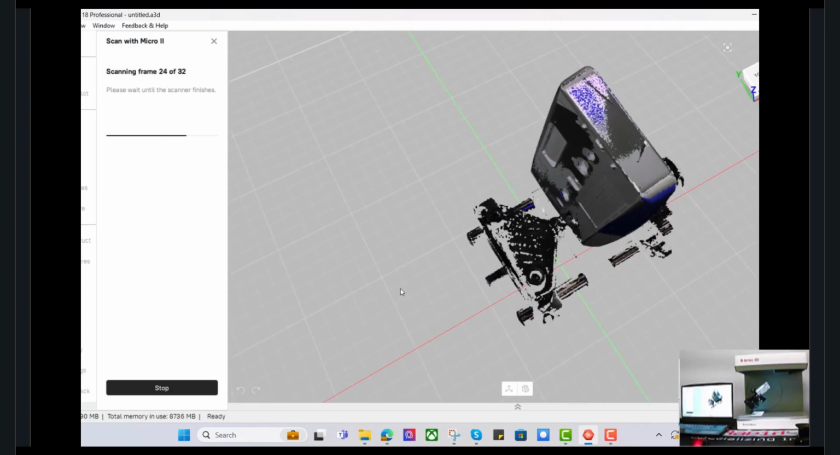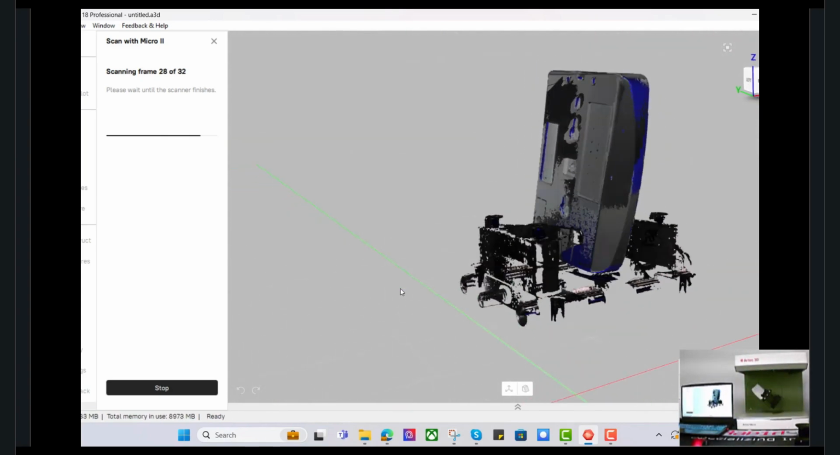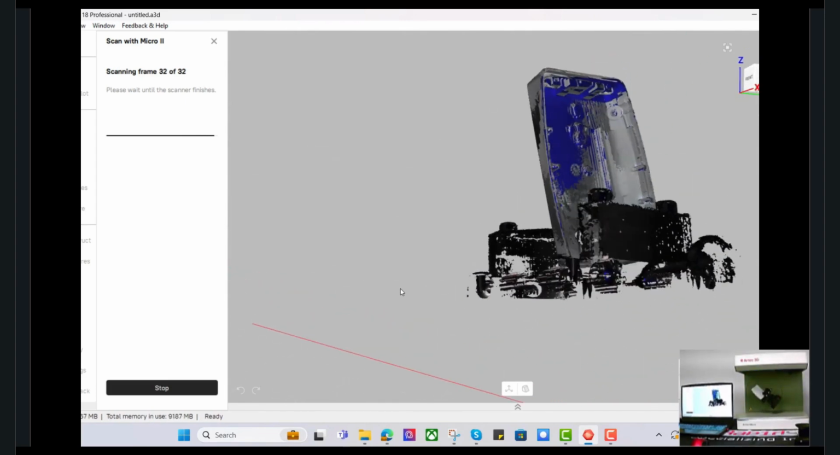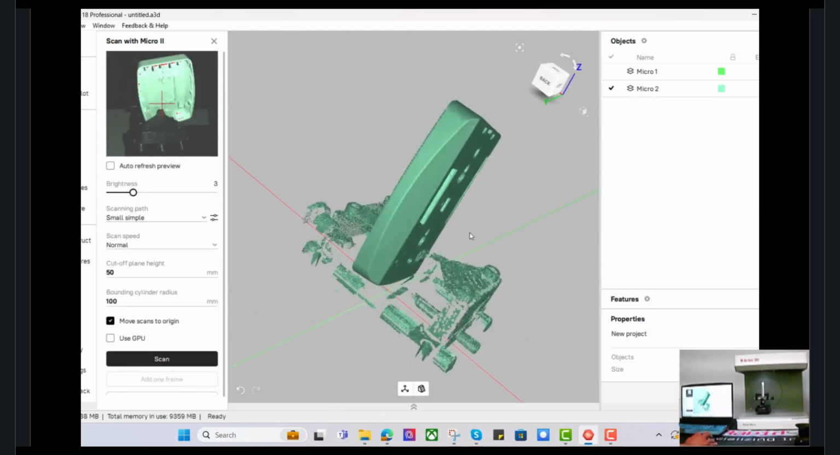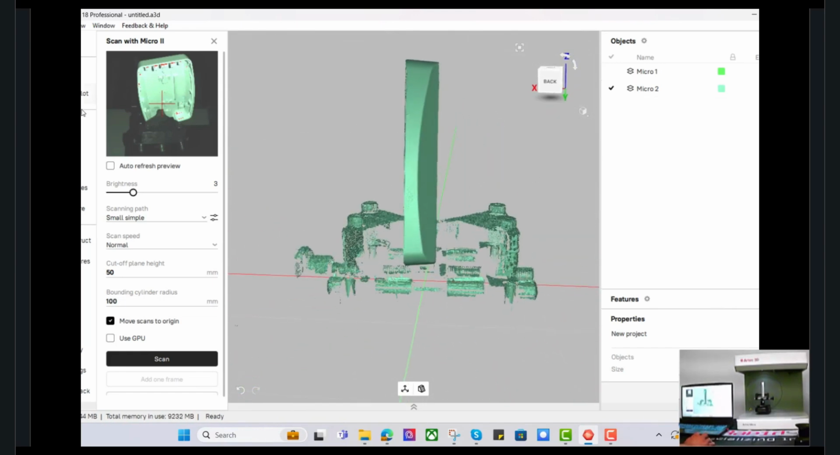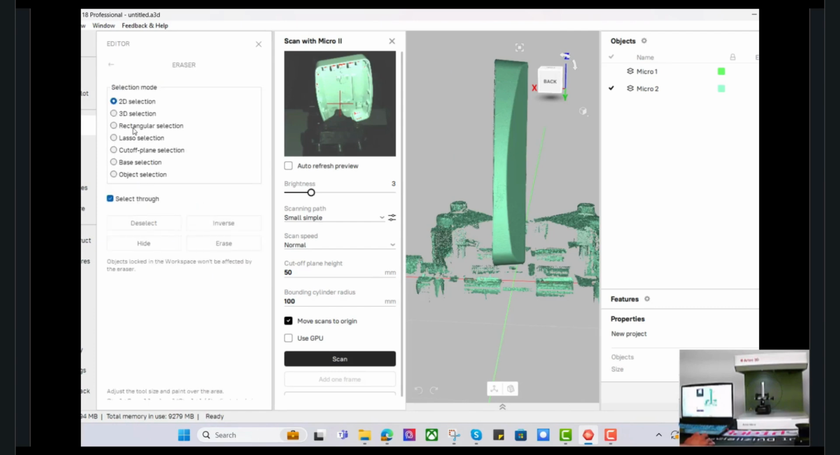And again, to minimize time, you can design your own scan paths. And if you do it correctly, you could probably get most of this data in probably 15, 16 scans, which would obviously improve the efficiency and the time. So again, we have our second set of scans here. As you can see, we have Micro 1 and Micro 2. We're going to quickly start processing the data, erase the data that we don't need.